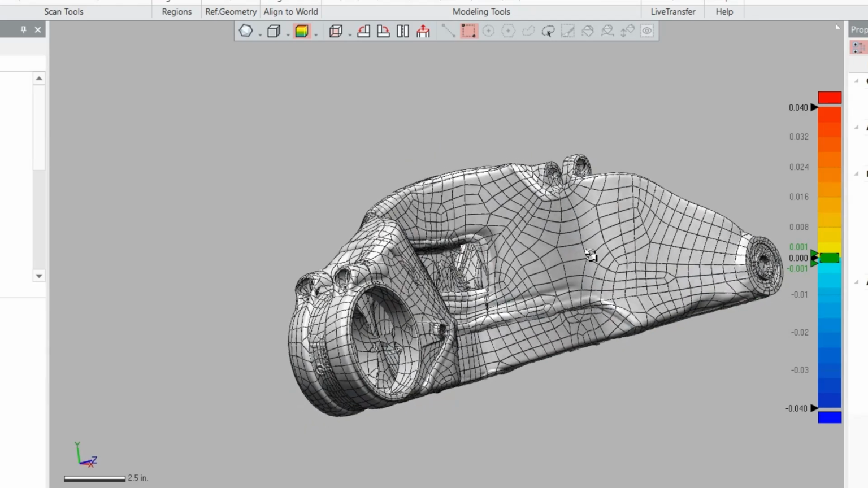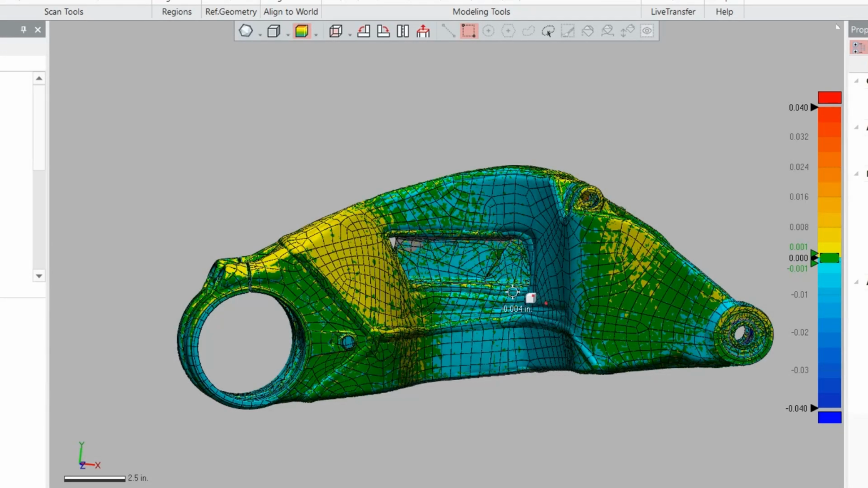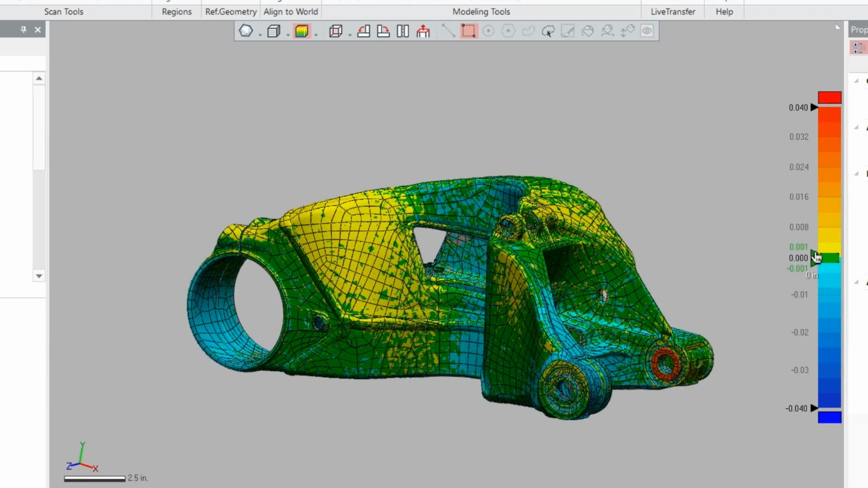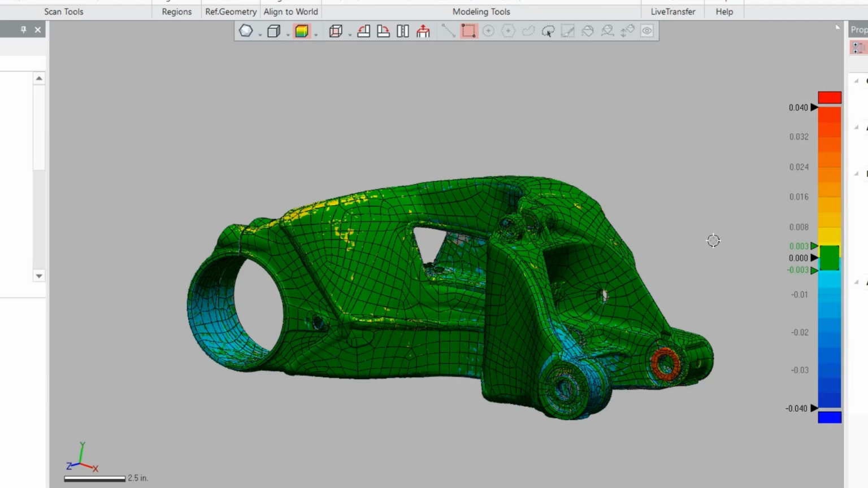But looking at this color map, we're really not that far off. So let's change this to, we're going to go to 3 thou, which is about the thickness of a piece of paper.